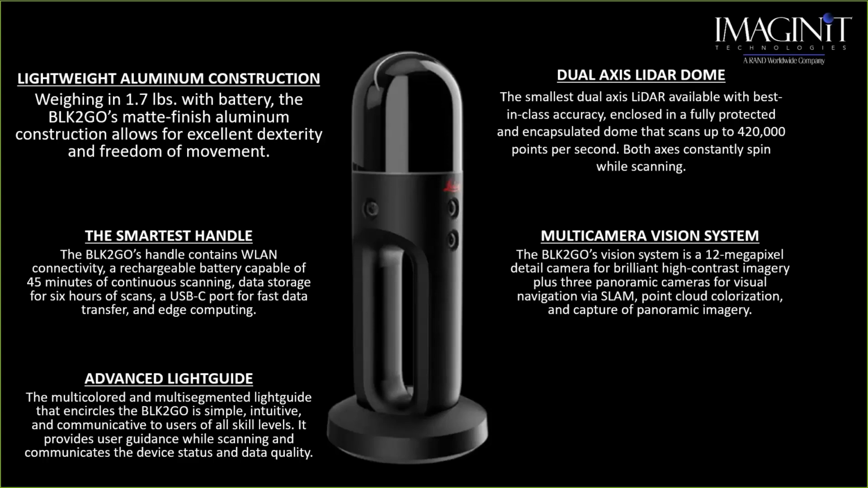So you'll notice in the picture here, you see the word Leica on the front of the unit. Right below there, there's two cameras. There's a camera on the right-hand side and a camera on the left-hand side. The three cameras along the same axis around the center, that is my SLAM. And also, that's how I can take my digital pictures if I want to.